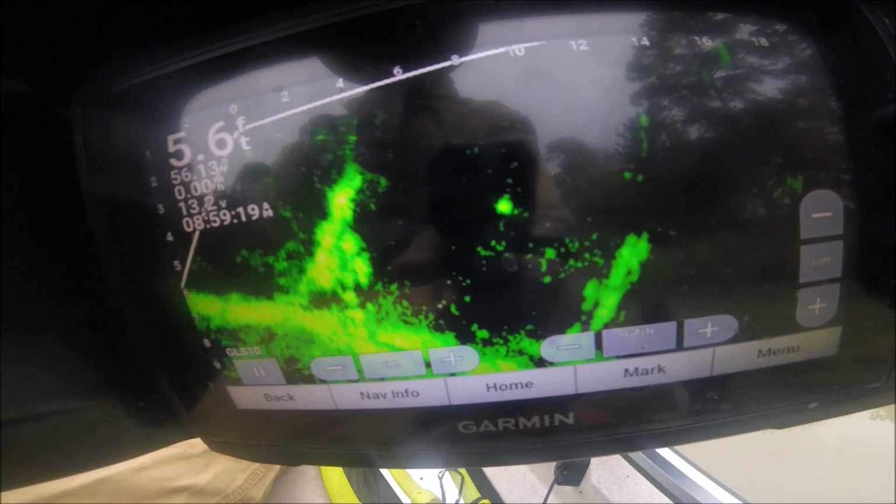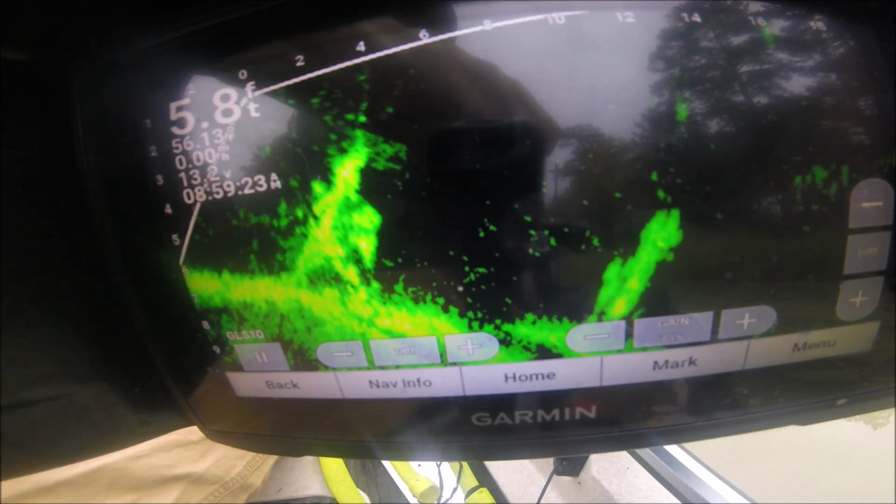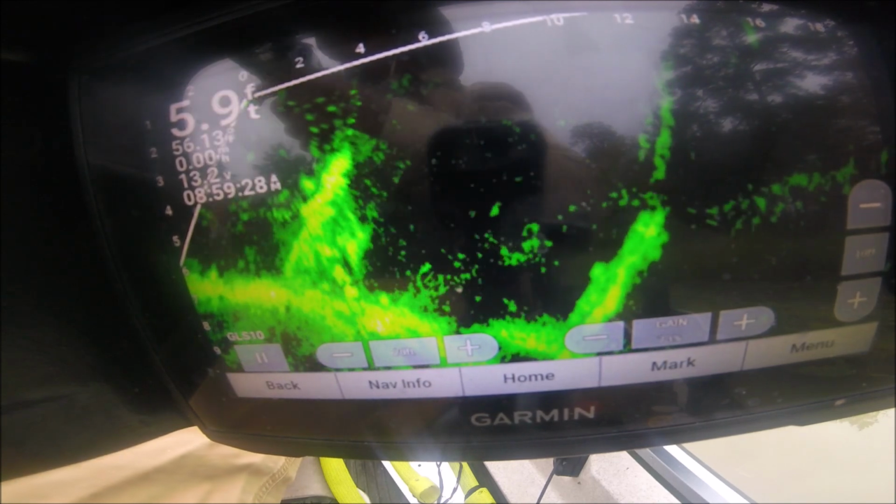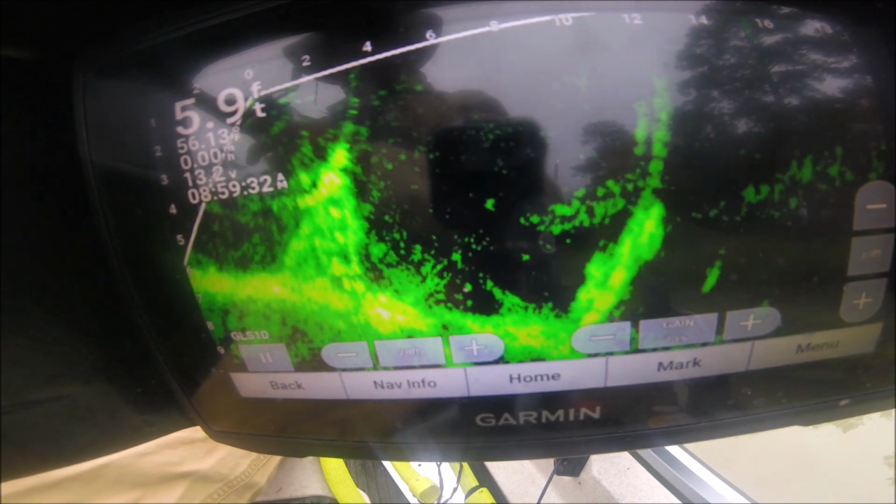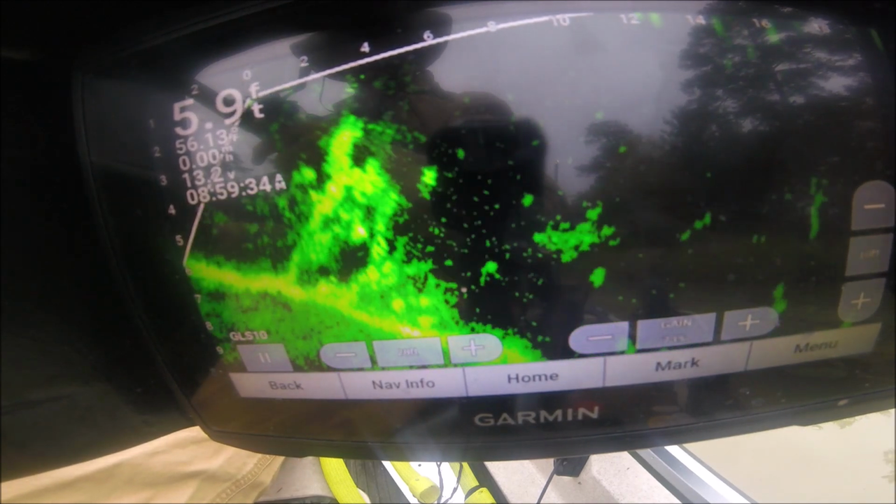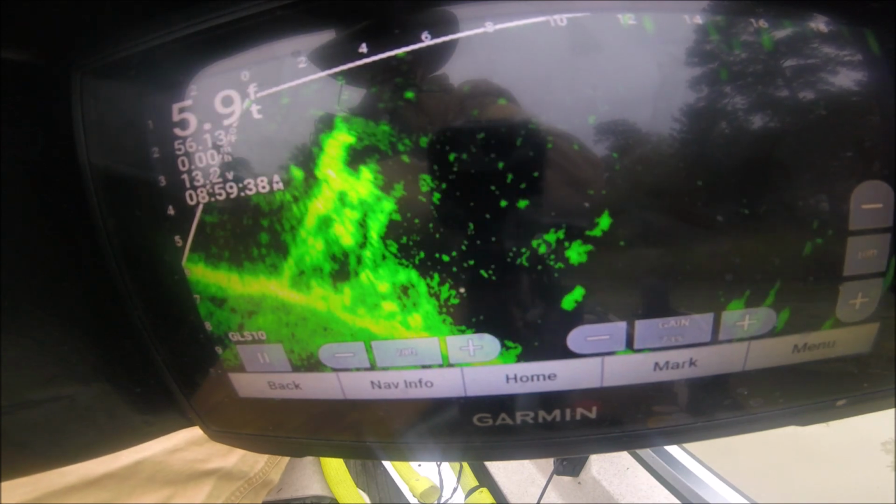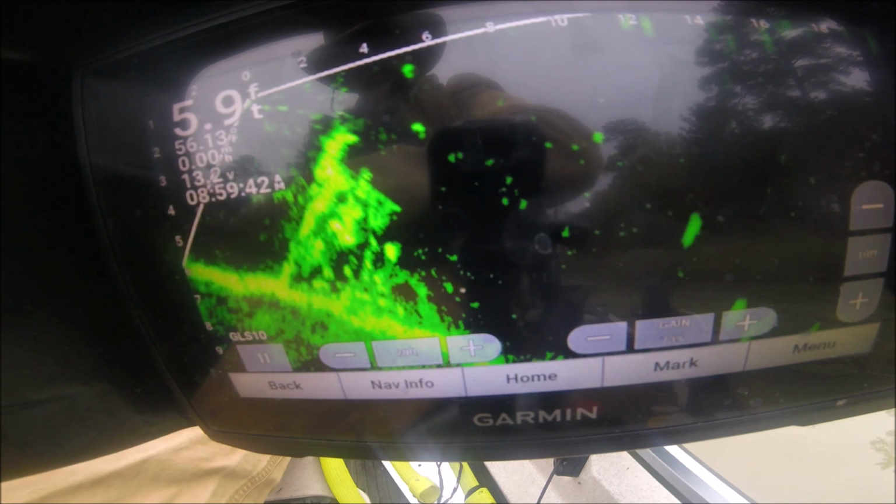I'll leave those fish alone and get back with y'all when I get on some better fish. I just wanted to check it out real quick. Don't look like that's gonna be anything that we want to fish. Drop this fish back in the water. There's one down there.